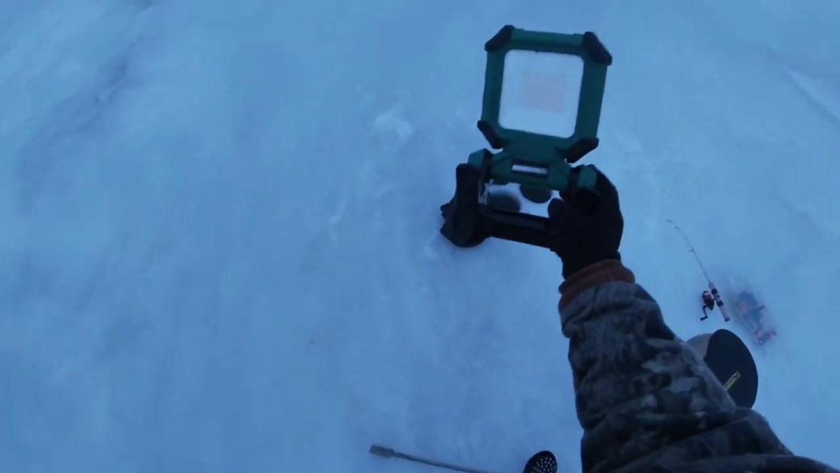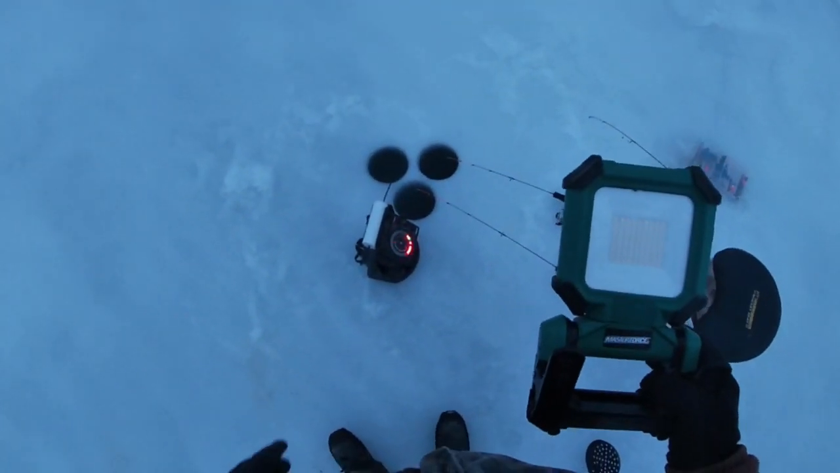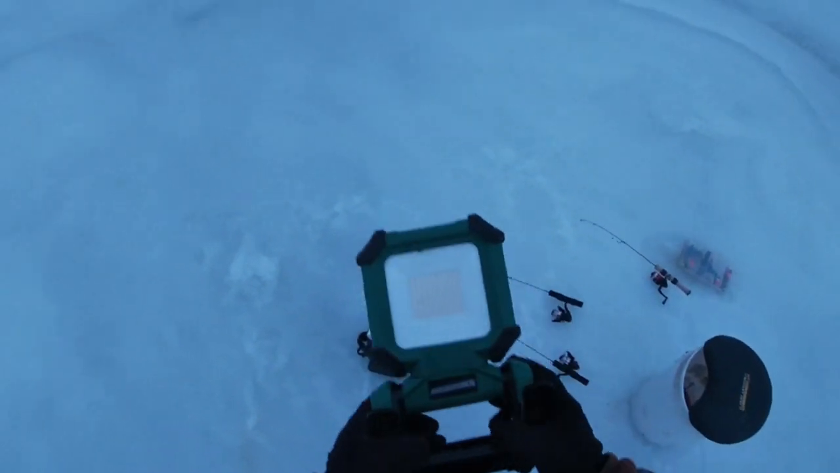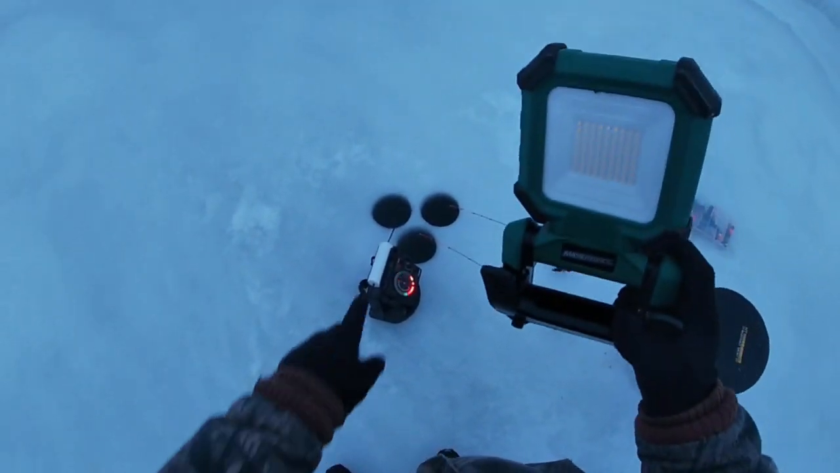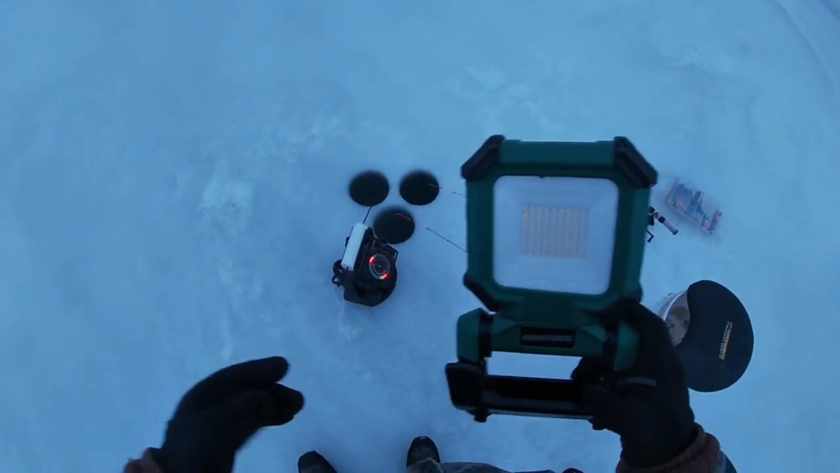Well, I'm not sure it'll work. We're getting towards dusk here. This is usually my prime time in this spot in this lake. I just had a mark and that was it for the last 2 hours, and now nothing. But I'm going to take my little light here, put it over one of these holes, shine some light down in there, and see if that'll trigger some fish.